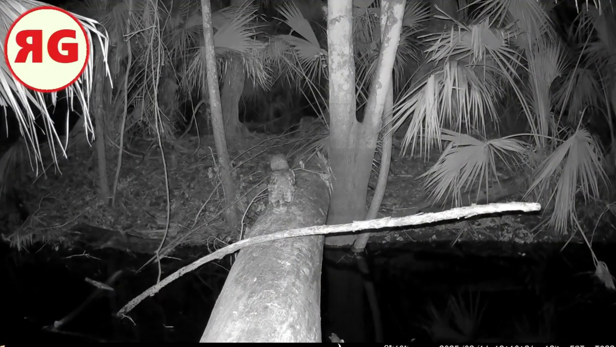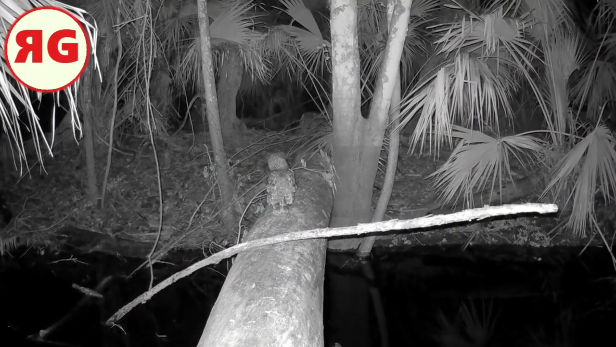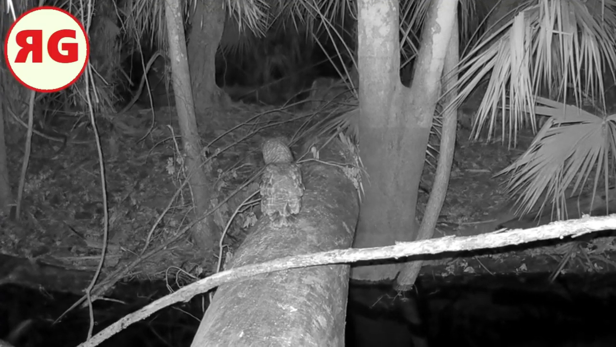And there's the owl. I'd like to see him on the log. I want to ask him how many licks does it take to get to the Tootsie Roll center of a Tootsie Pop. Yeah, he's looking, he's listening.